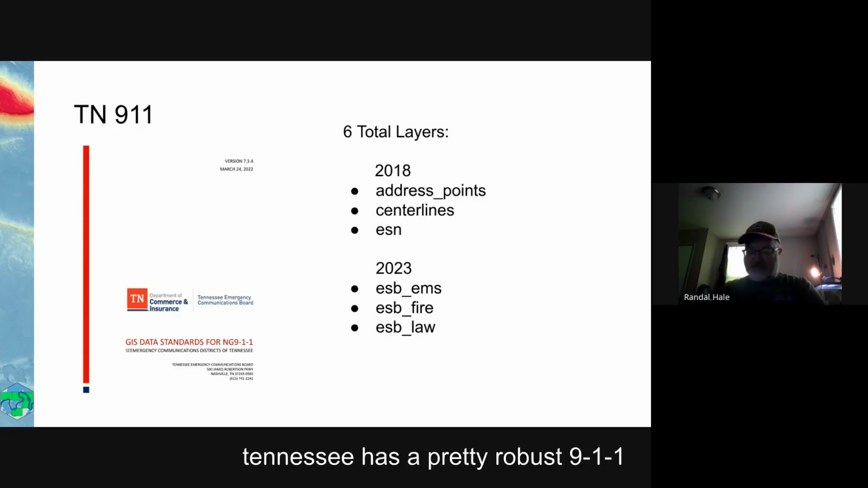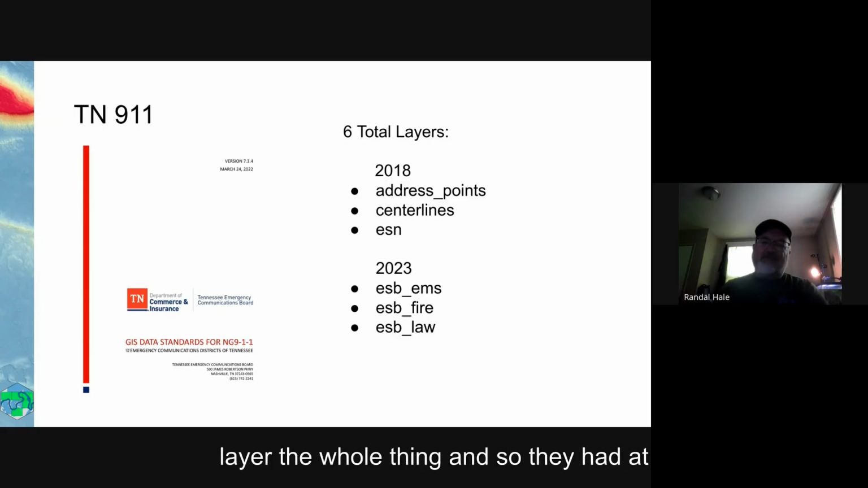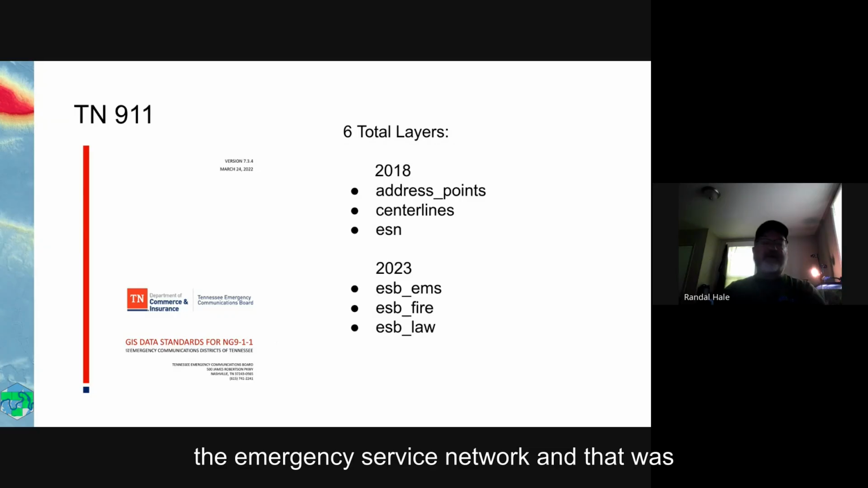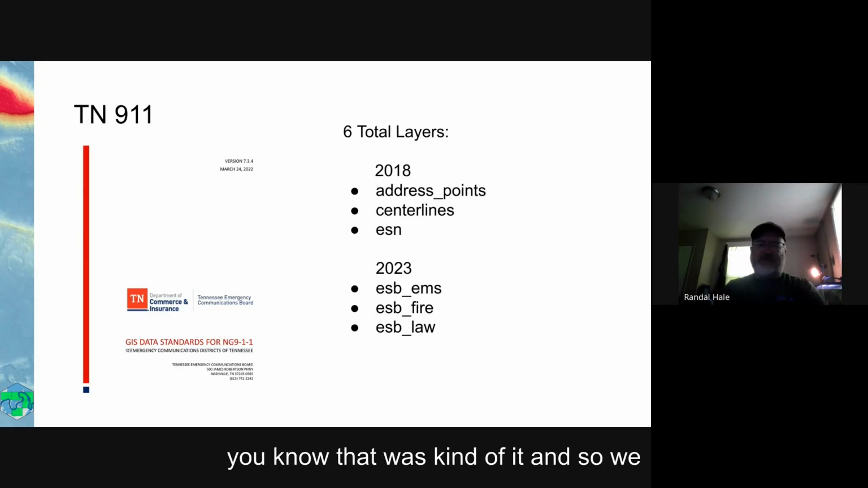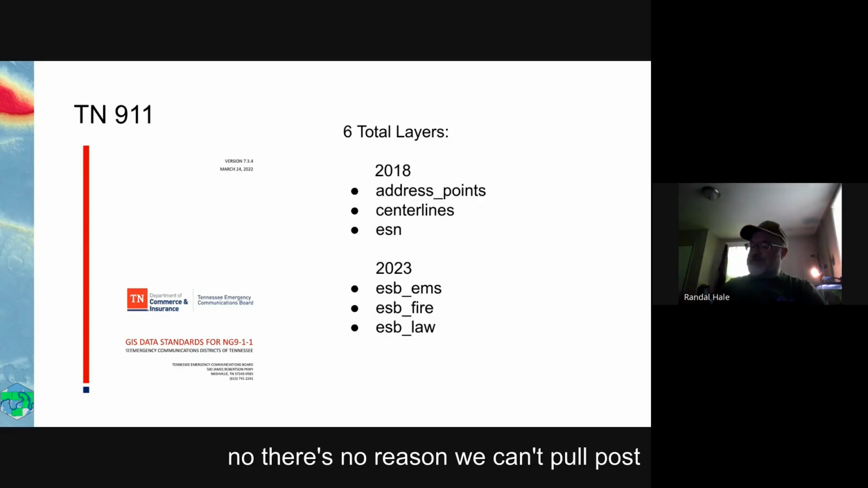So the state of Tennessee has a pretty robust 911 program. The counties all deliver data twice a week to the state. It gets processed. It's up for free if you search like address data Tennessee, you'll find it, and you can download the whole state's worth of addresses, road layer, the whole thing. And so at that point they had 3 layers they were worried about: addresses, roads, and ESN, the Emergency Service Network. And that was kind of it. And so we start talking, and I'm like, there's no reason we can't pull PostGIS into this and just kind of do it.